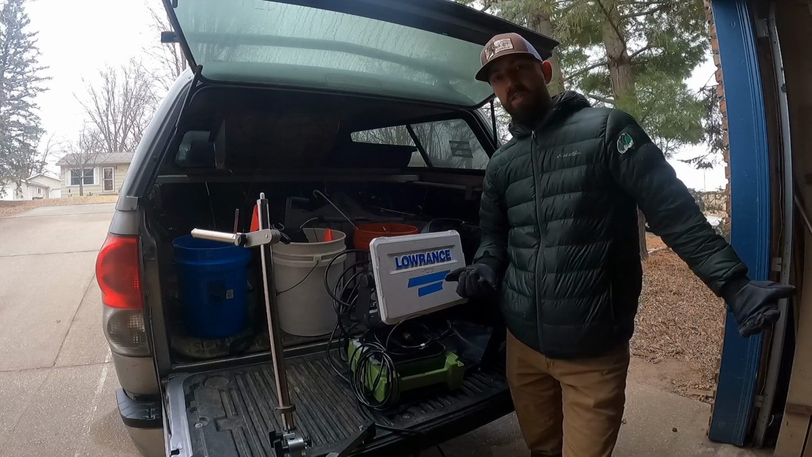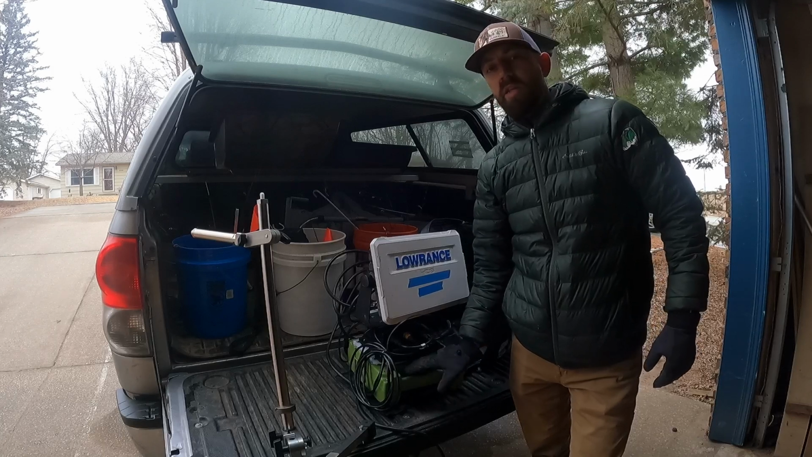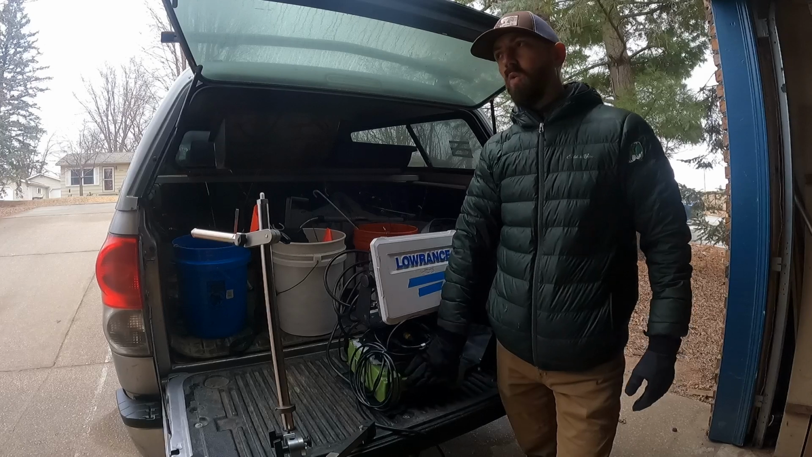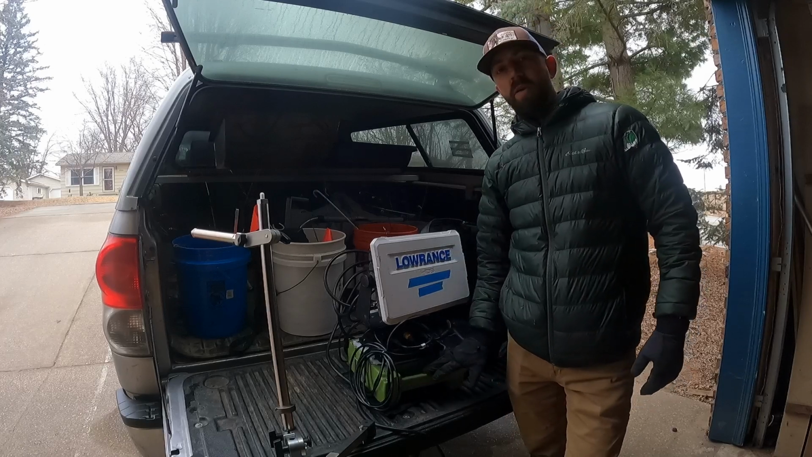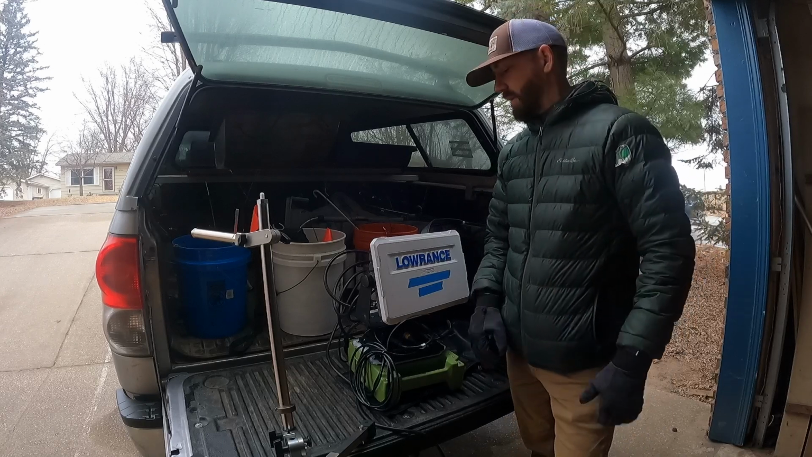So let's first talk about the things that I really like about this. So I like the battery system, how that's totally contained in itself. Now, in a few years, when this battery starts to go, I'll be kind of committed to getting a similar system. Can't just switch it out quite as easily.